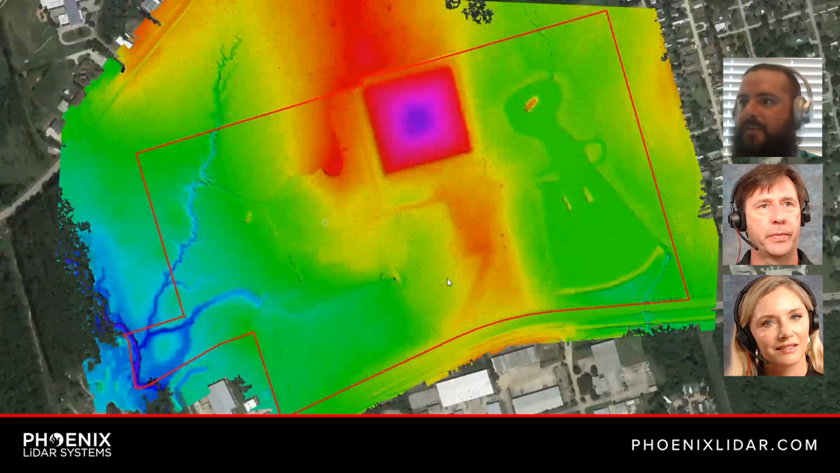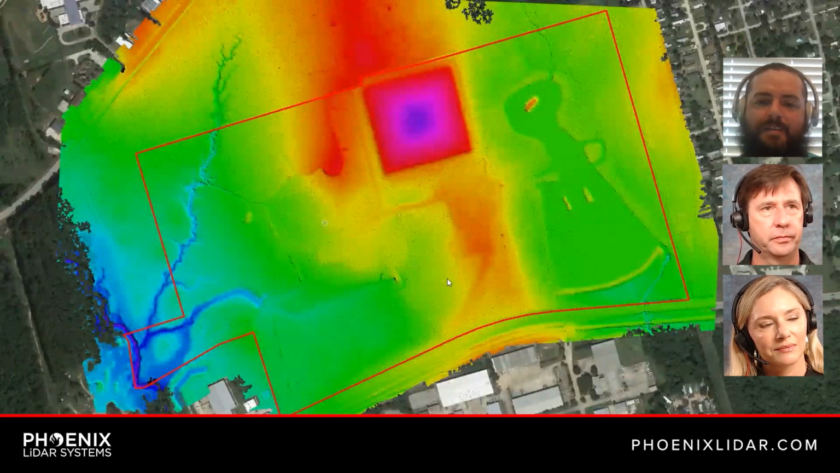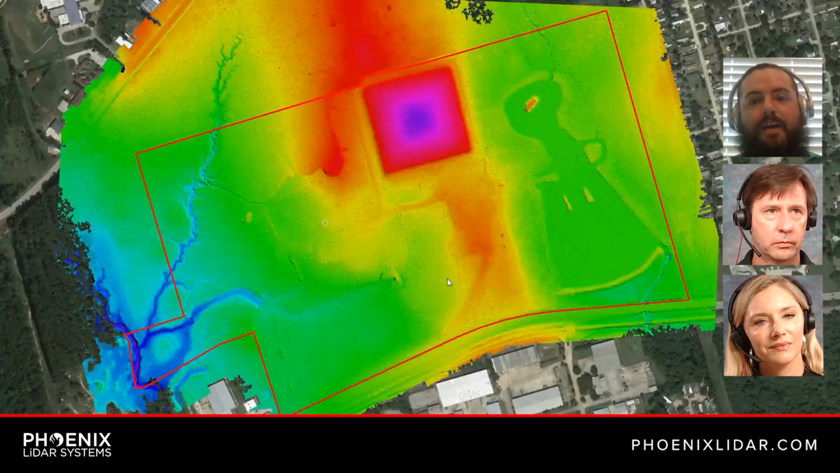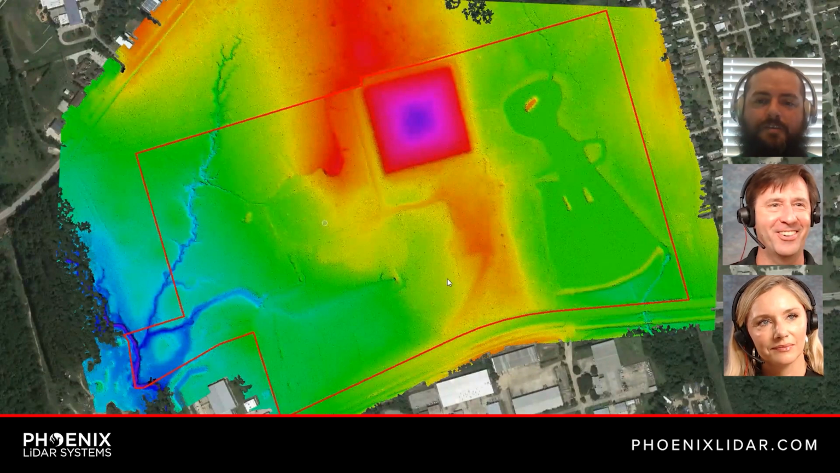They may have missed stuff. There may have been a mound of dirt that got missed somewhere. There may have been a finger of this tributary that got missed somewhere. And so when we collected this data and sent it to an outside engineering firm, they actually didn't believe the data. Of course, they questioned it.